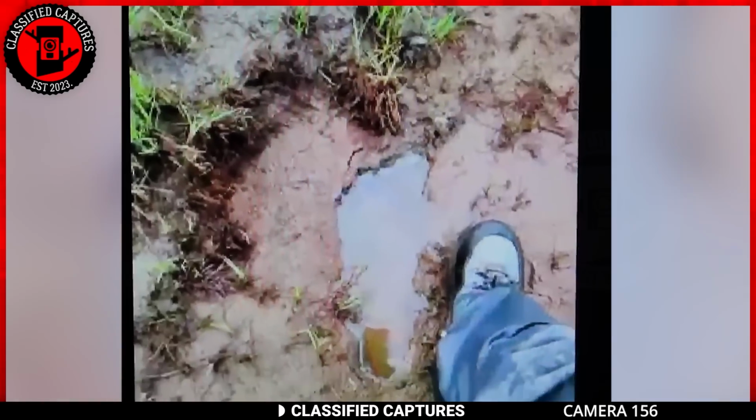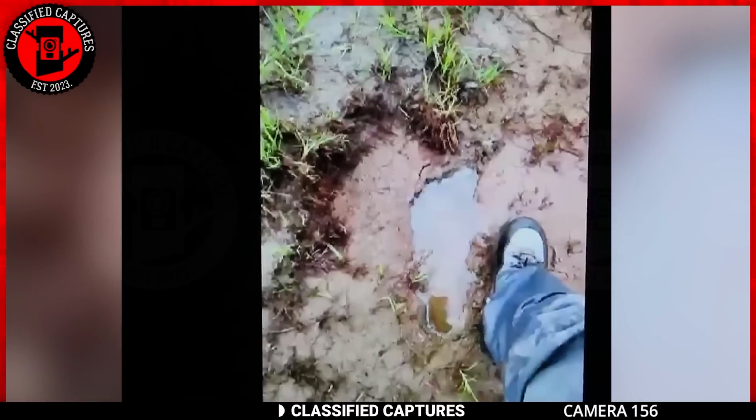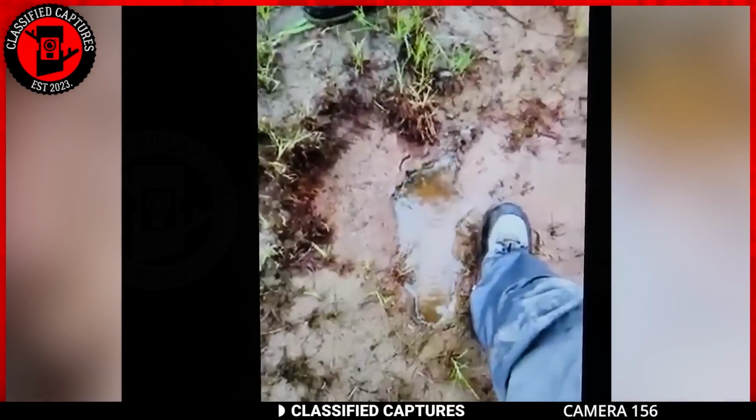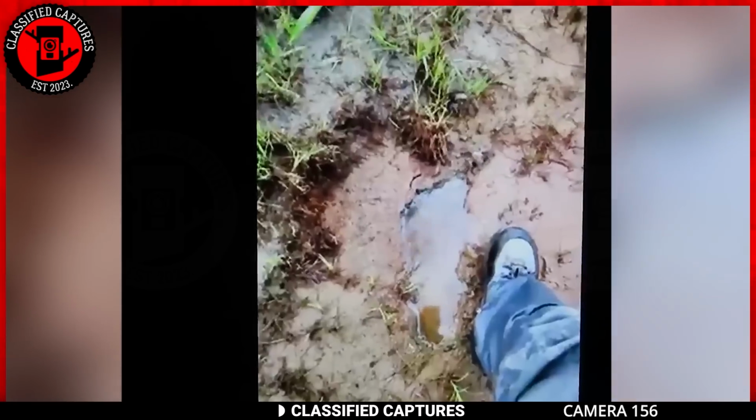Now, this fisherman's no stranger to these prints. He's been spotting them regularly and believes that Bigfoot lives around there. Now that you've seen them yourself, what do you think?